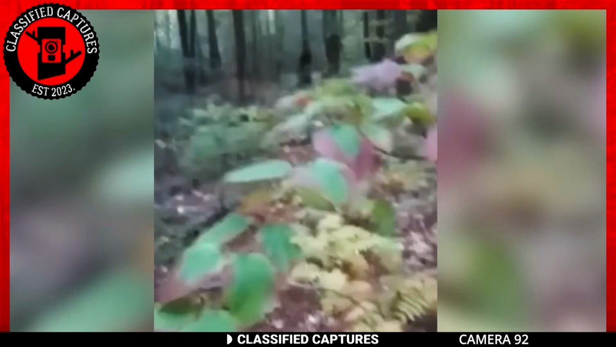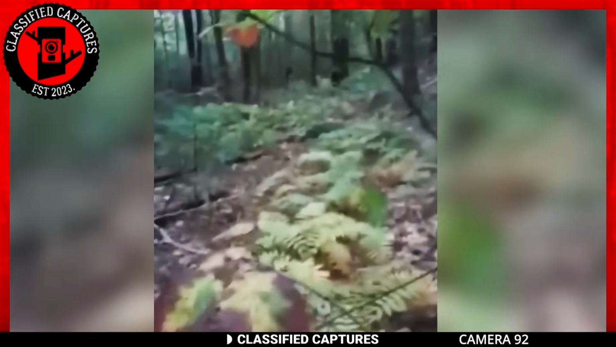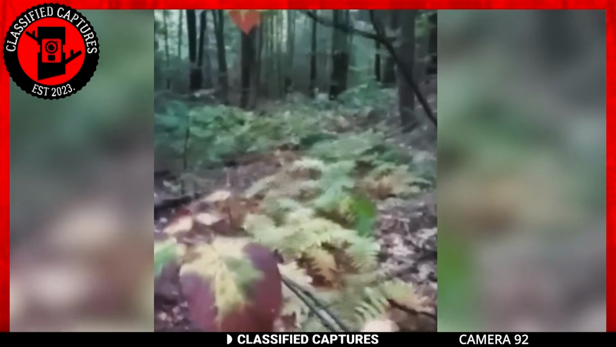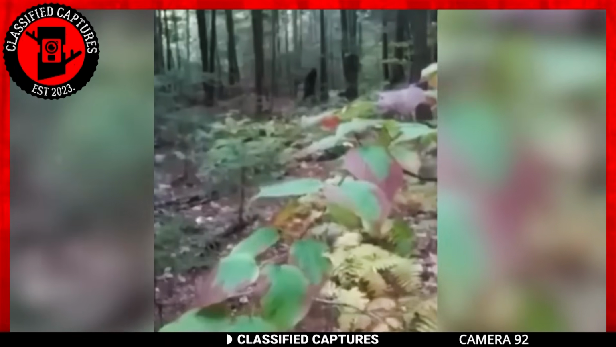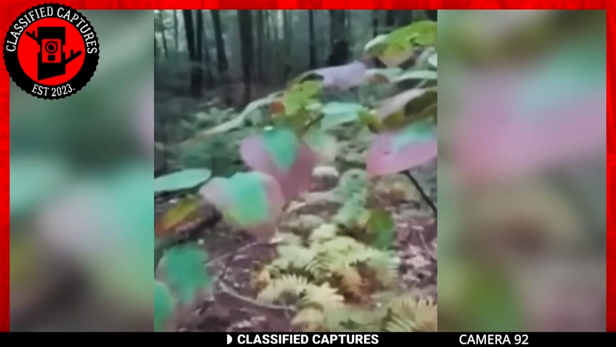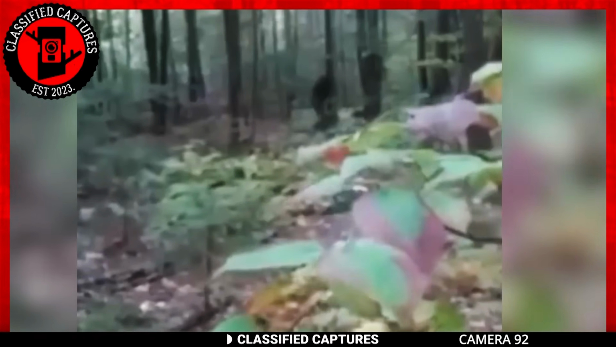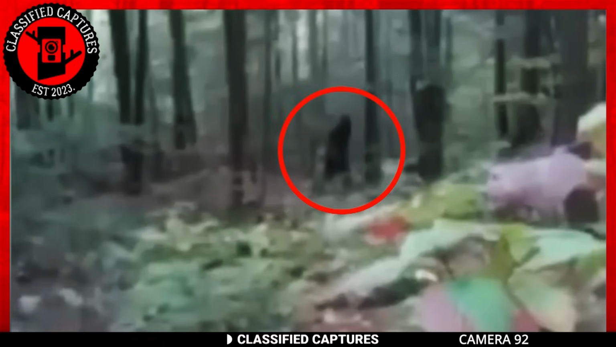In the remote wilderness of Alaska, a camper stumbled upon a sighting that has fueled speculation about the presence of the legendary cryptid, the elusive Bigfoot. The footage, taken from a hidden camera nestled among the leaves, offers a glimpse of a creature traversing the woods. At first glance, it's understandable why the camper believes this to be a Bigfoot encounter. The figure in question stands tall, displaying distinctly ape-like characteristics, and remarkably, it appears to be walking on two legs. This aligns with the classic descriptions associated with Bigfoot sightings.